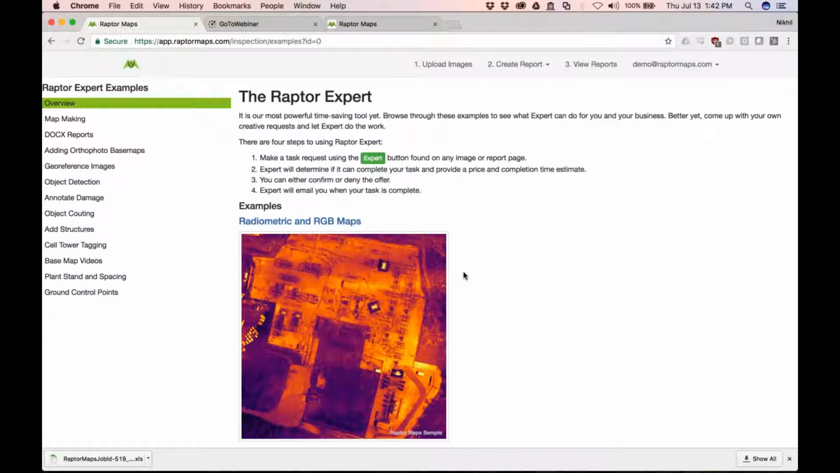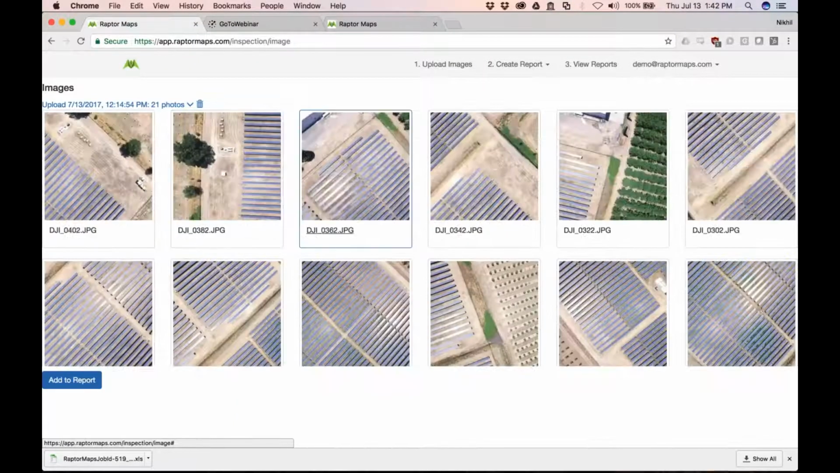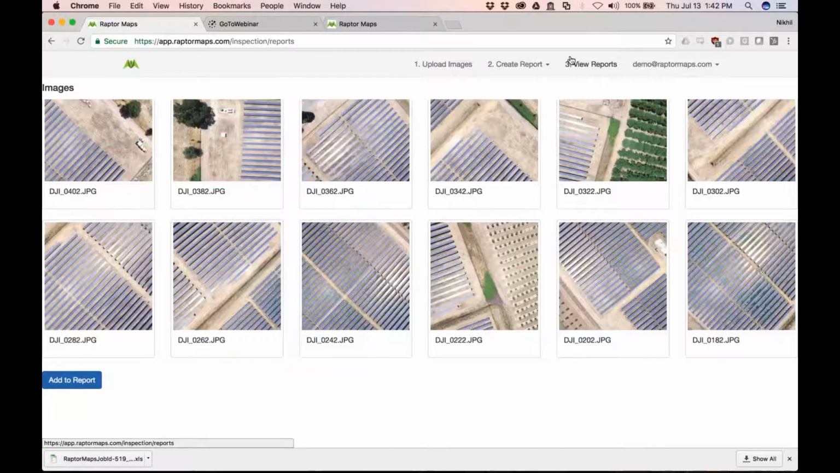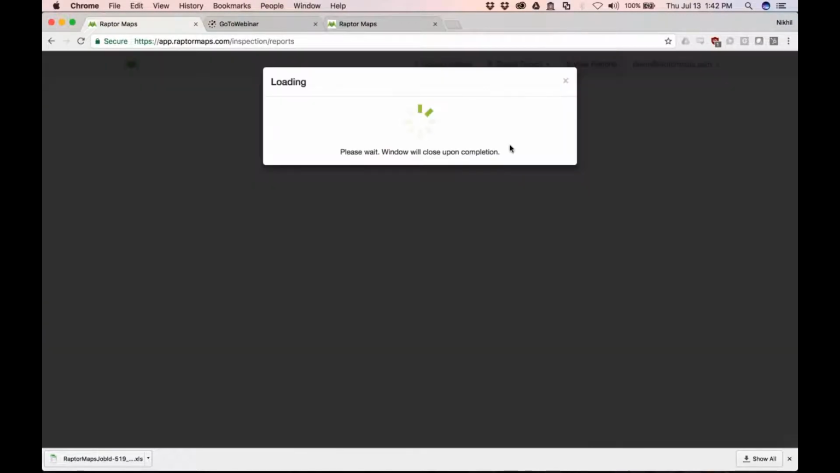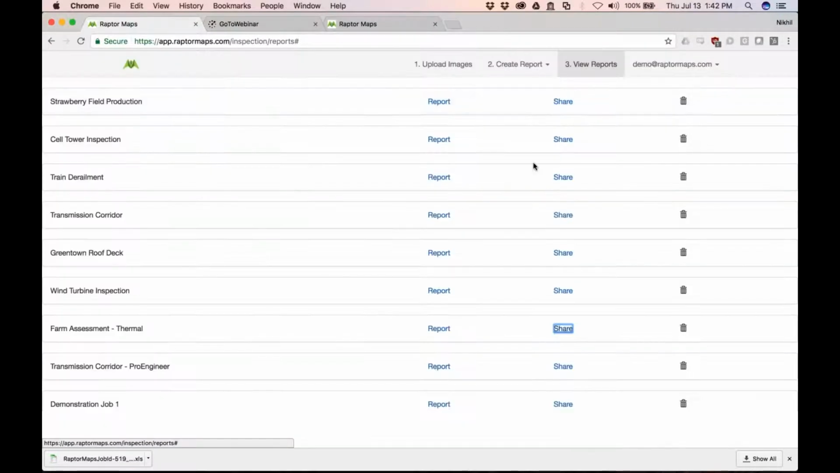Yeah, so a couple things with that. One is the expert button makes it really easy to upload and create your report. You basically say, these are the images that I want to create a report based on, and then everything else you can either do yourself, hand off to a contributor, or just hit the expert button, or some combination. But customer support's a really big priority for us.